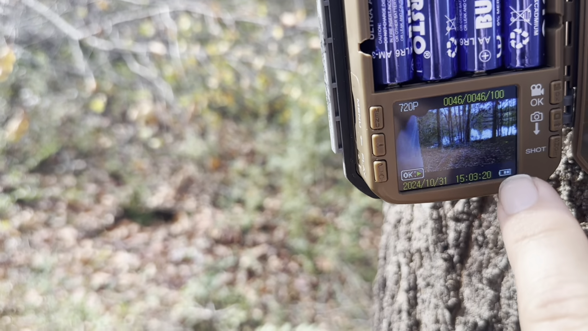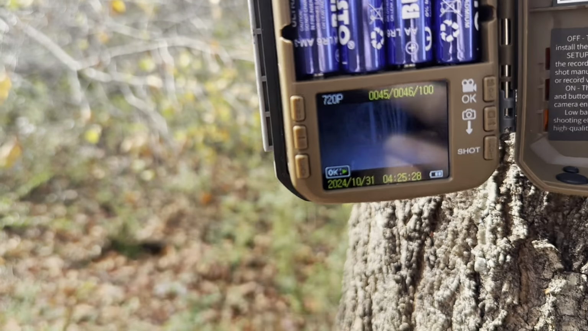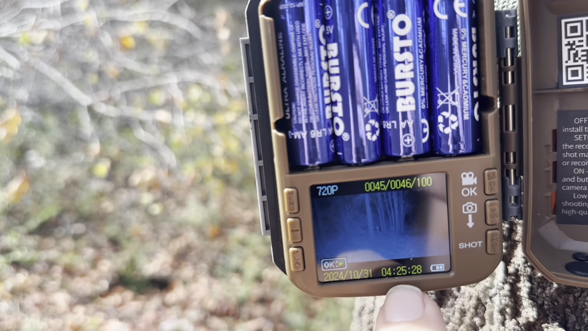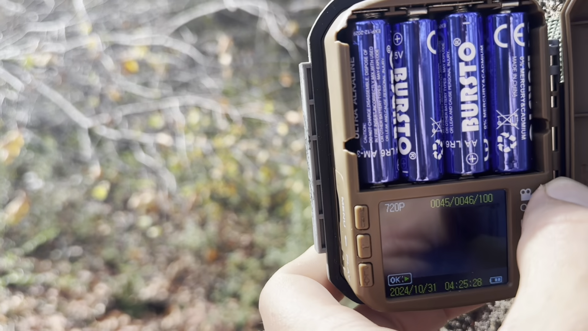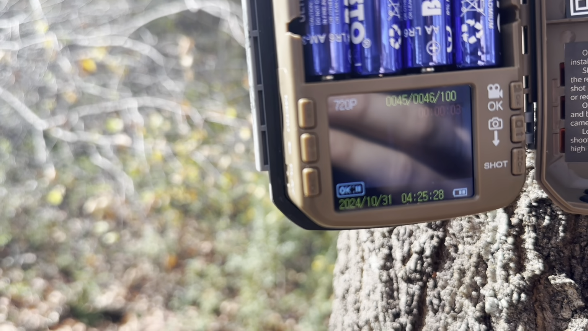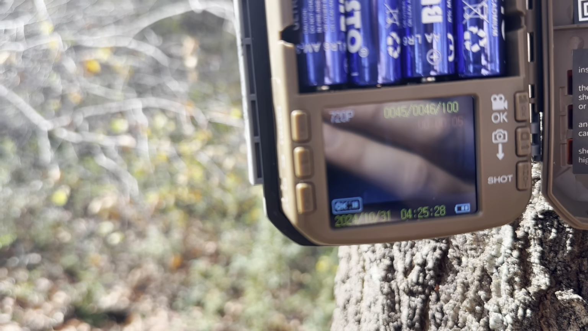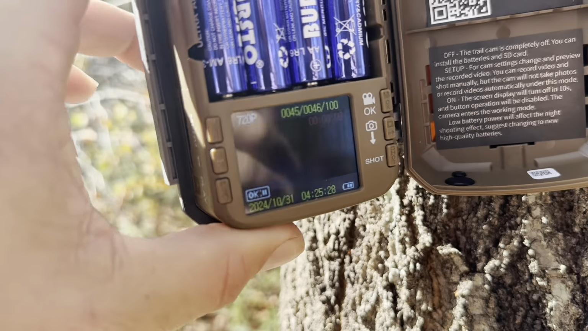So you can see this is just going to be me as I came up on it earlier. Now this is going to be from last night, so 10:31, actually this morning, so this is going to be 4:25 a.m. Then I'm just going to push OK to play it. Essentially, any sort of movement is what's going to set it off. So I'm looking at this here, and I'm not seeing anything. I know that with the sunlight, that's going to be hard.